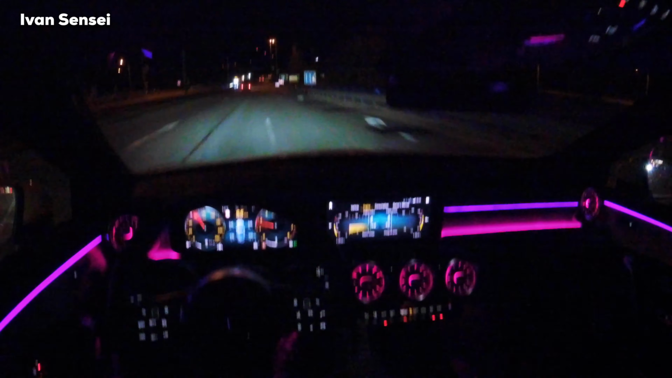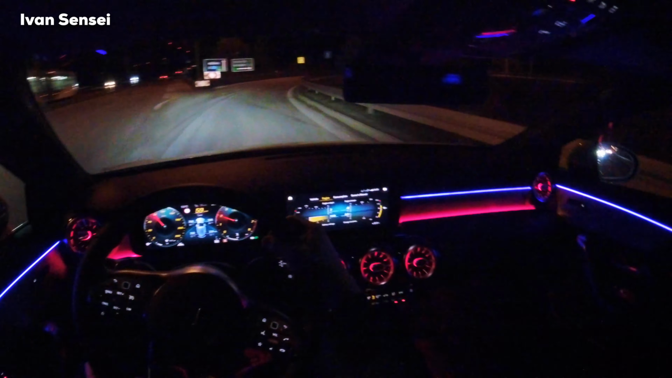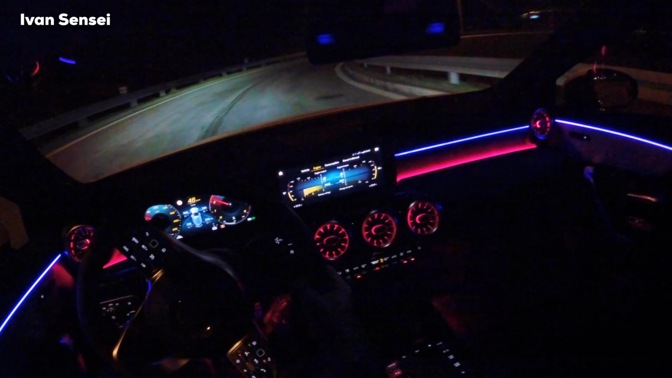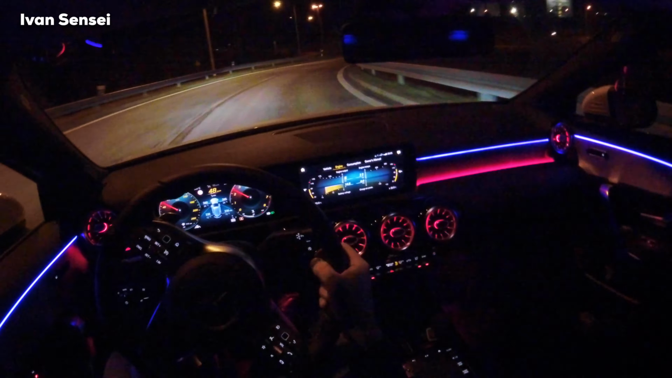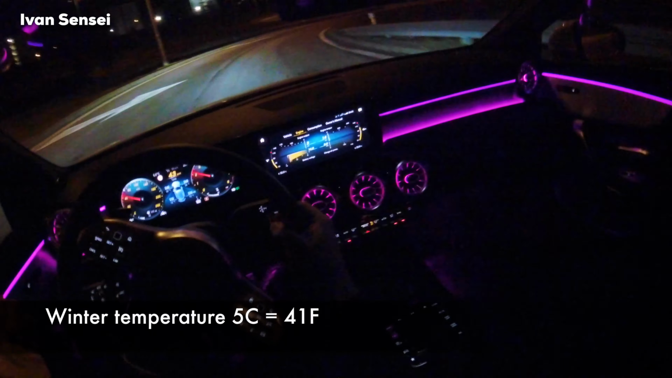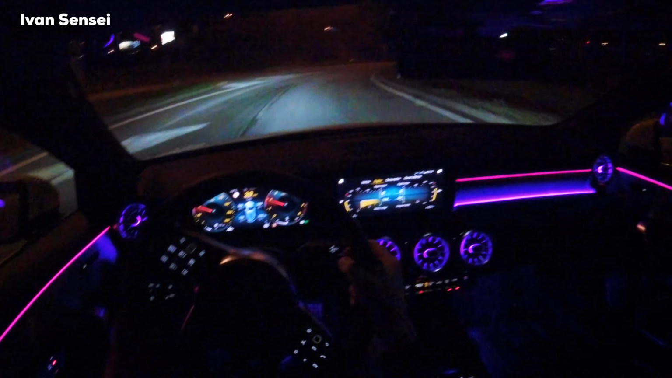So there is a significant difference, and that's always like that, because the winter compound is softer, so you have more grip when it's snow or cold weather. Now it's plus 5 degrees Celsius. I will put Fahrenheit on the screen, but it's not freezing, but almost freezing.